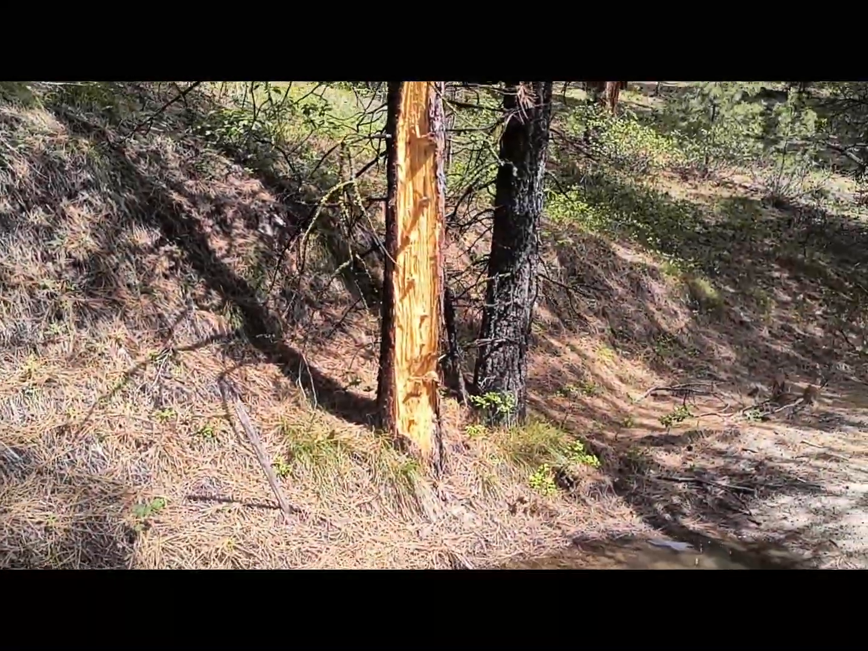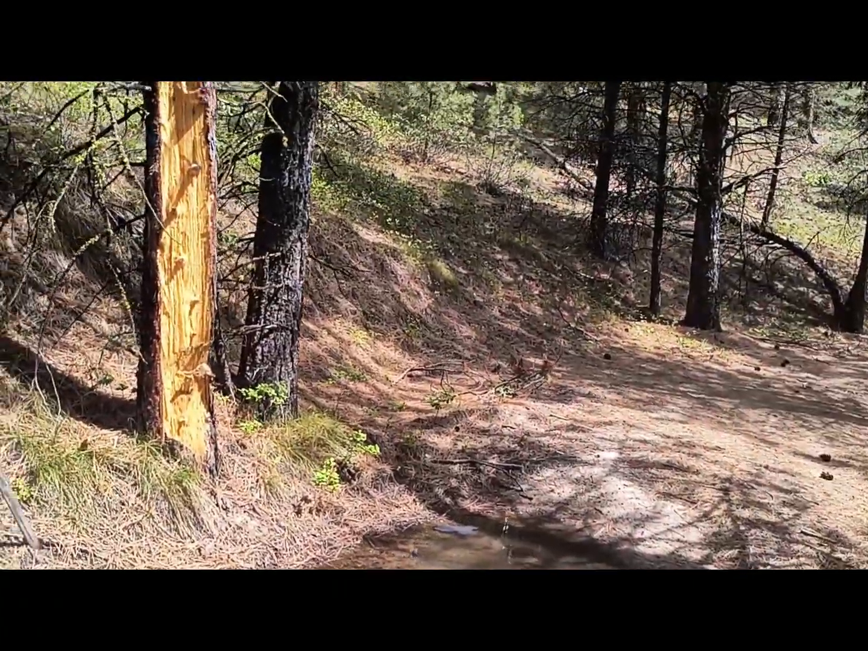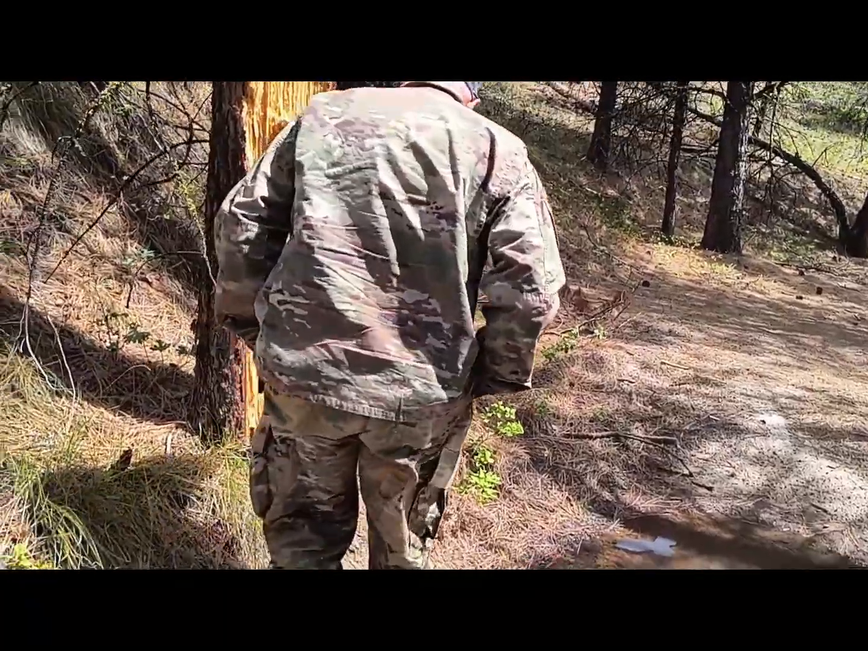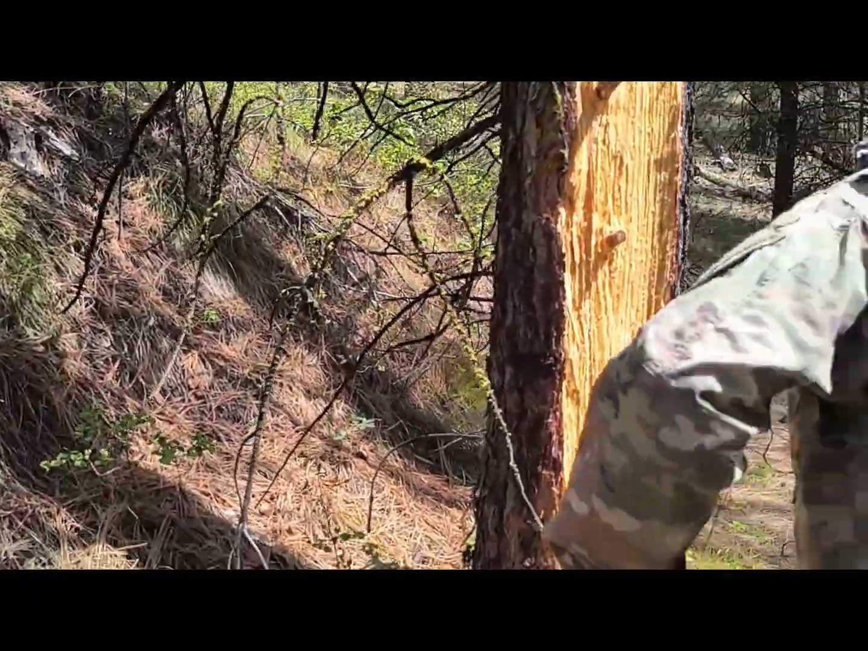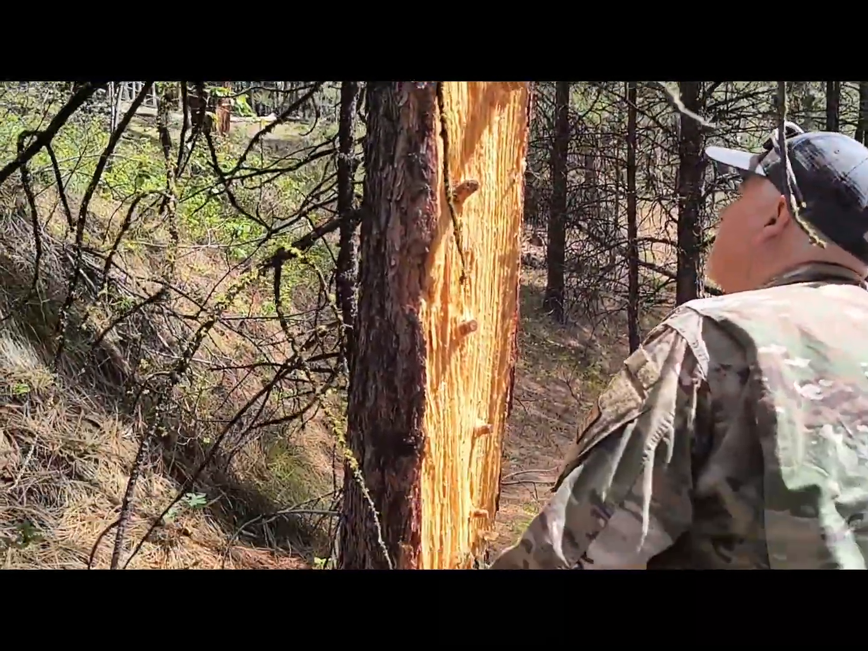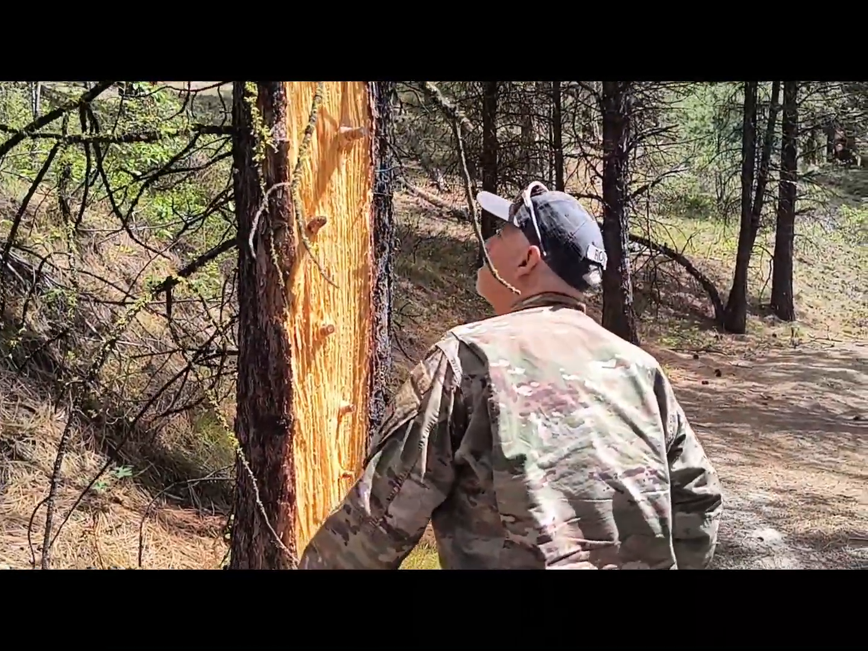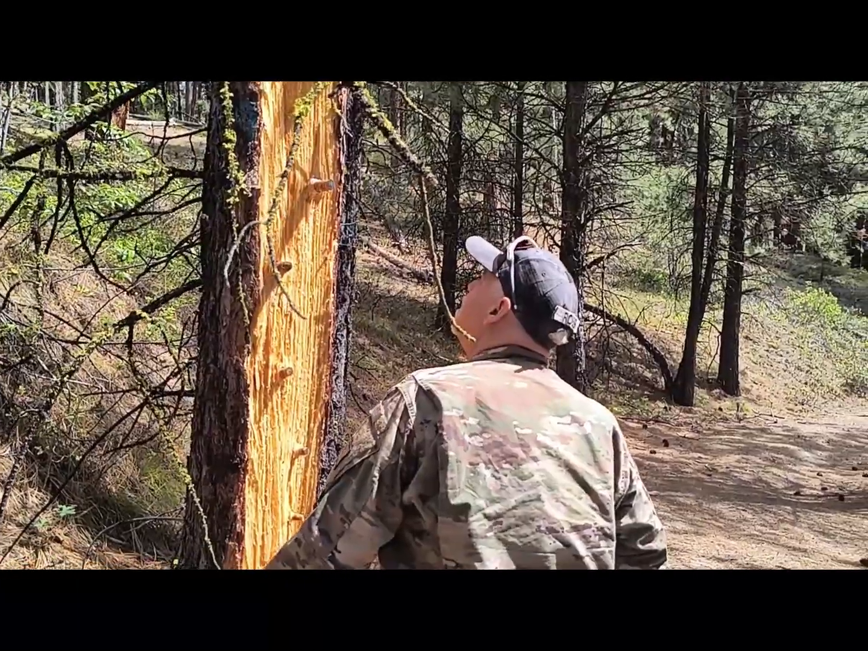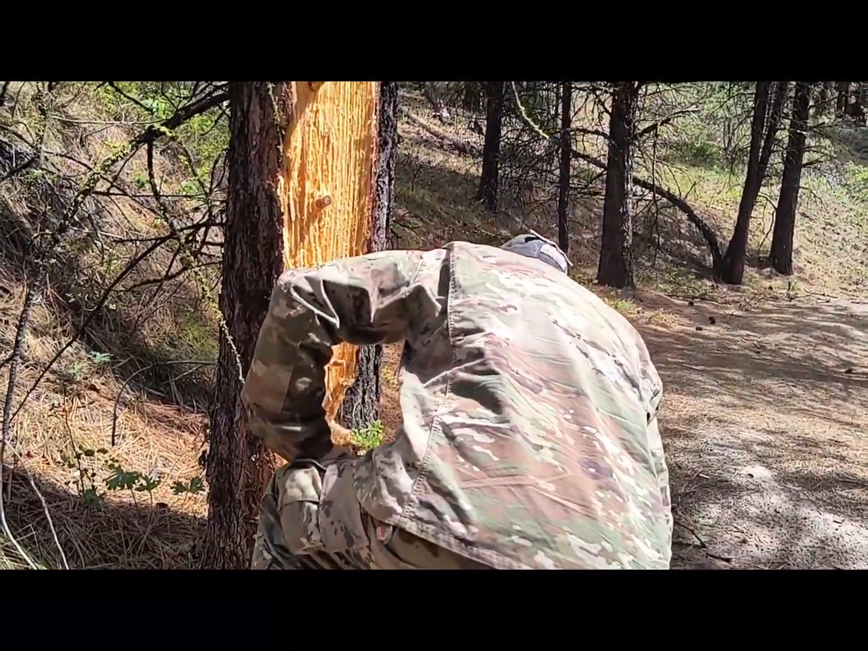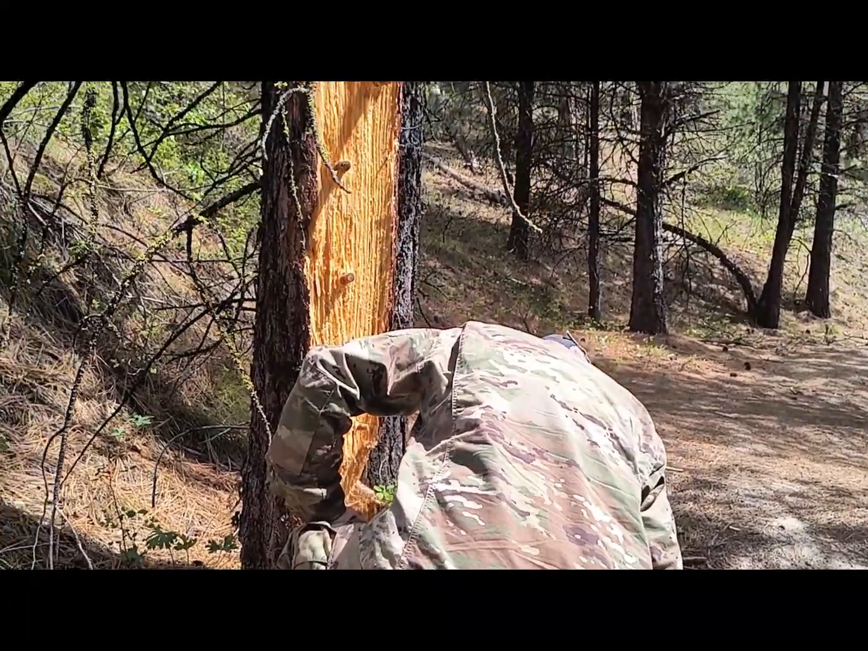Let's see if there's any hairs. Check it out, see if there's any evidence. I mean, what would do that to a tree out in the middle of nowhere?